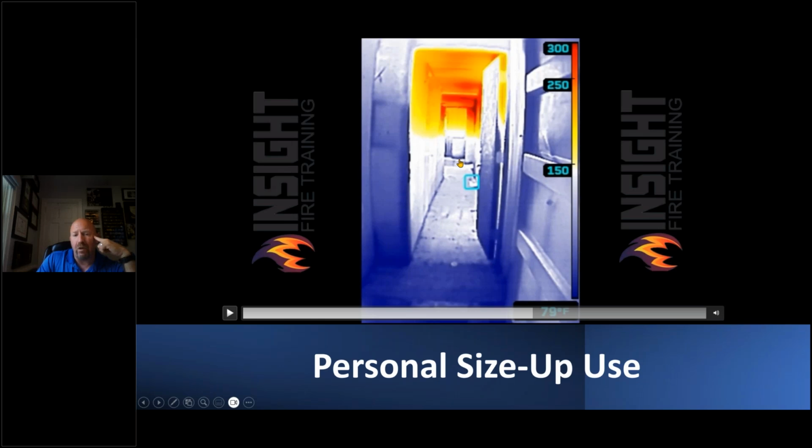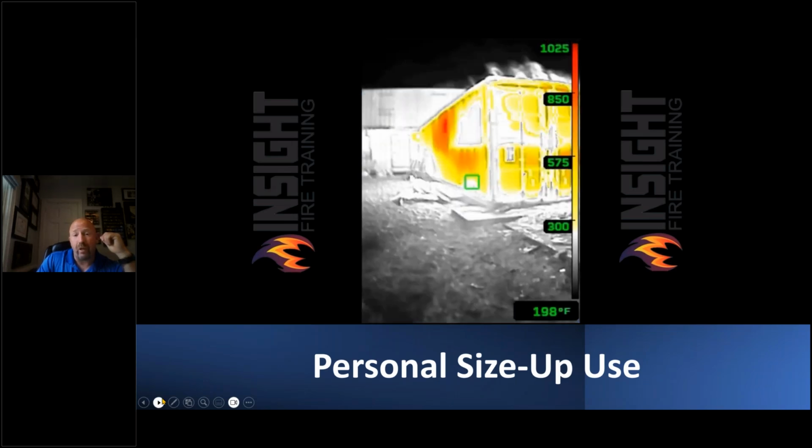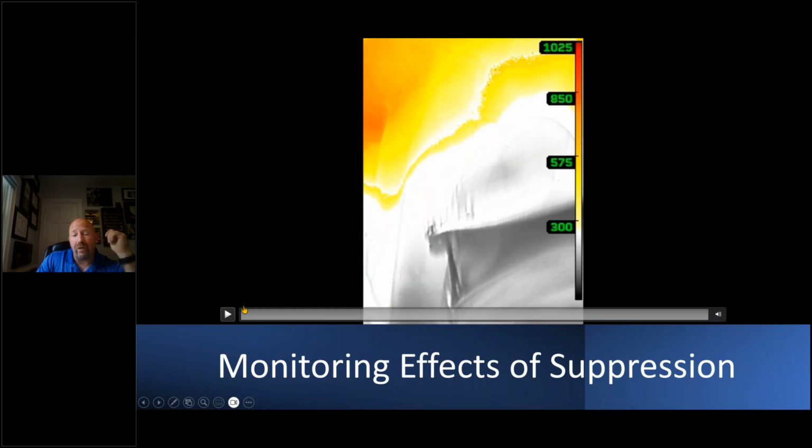What would that do to an unprotected child laying at the end of that floor, that hallway? That's bad news. So now you know where your heat is and what you need to do. That took 30 seconds, and I did it while walking, carrying the hose line. That's impressive, okay? This is monitoring effects of suppression.